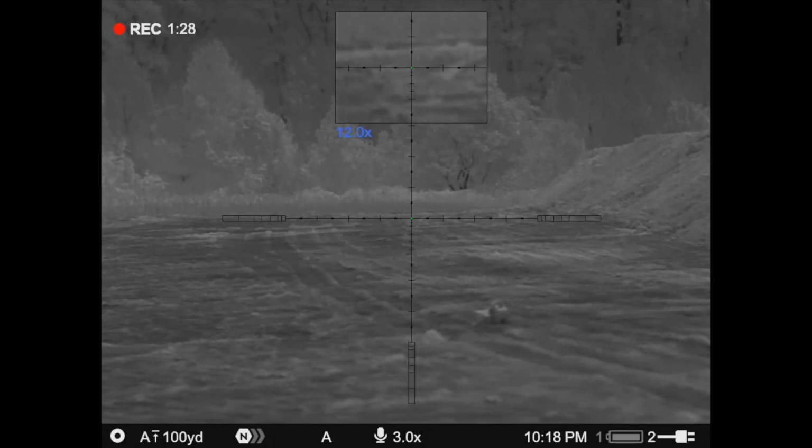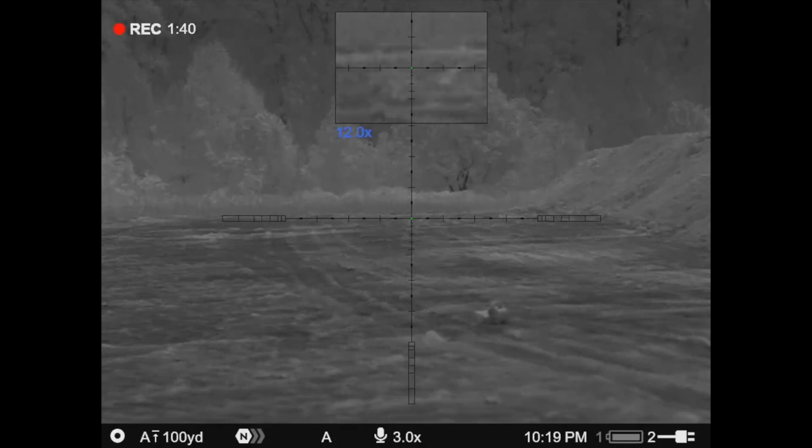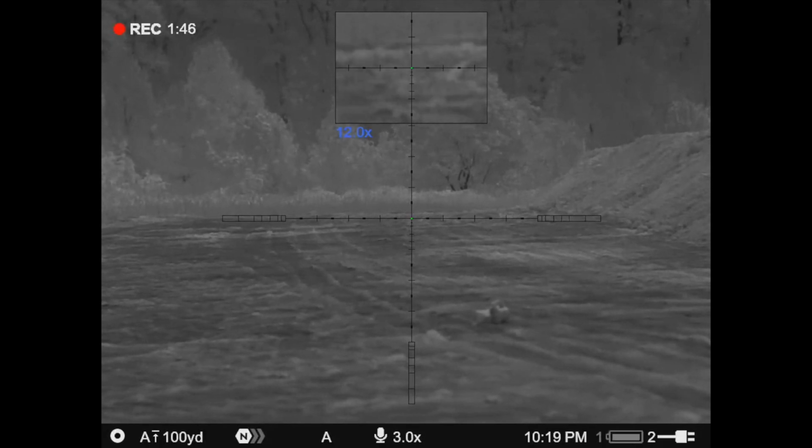So we've got 2 dogs down, and more than likely it's 2 big dogs. Probably a male and a female. But what an awesome way to start the night with a full moon. Dogs are just now starting to get aggressive, and this is why we came here. So we're gonna go pick these dogs up. We've got a couple more sets. We're gonna go see if we can get them taken care of.